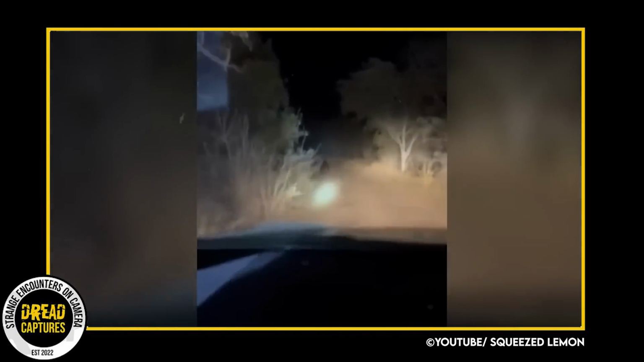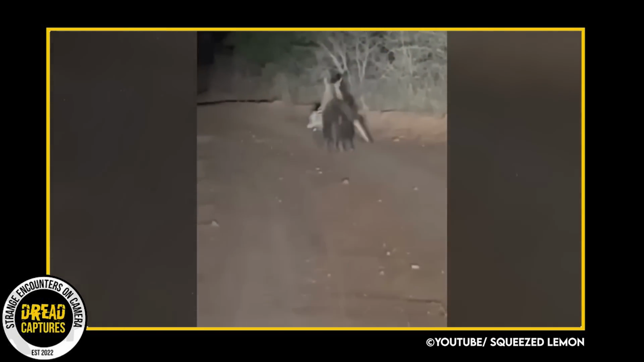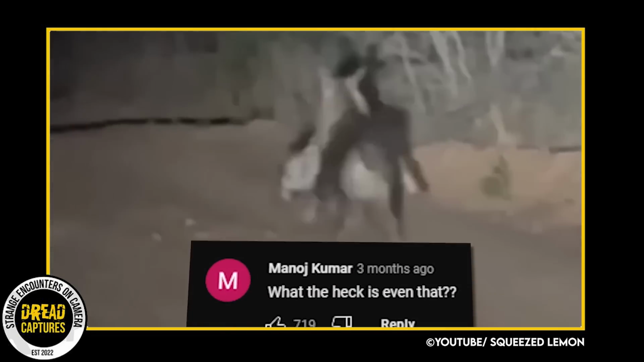A pretty crazy mystery coming out of the Rio Grande Valley has people scratching their heads. Caught on this camera footage is an unknown critter. It has 4 legs, seems to be lurking deep in the woods, and I can't quite pinpoint what it is. At first glance, it looks like a wolf carrying some type of prey, perhaps, and running away as if something was hot on its heels.